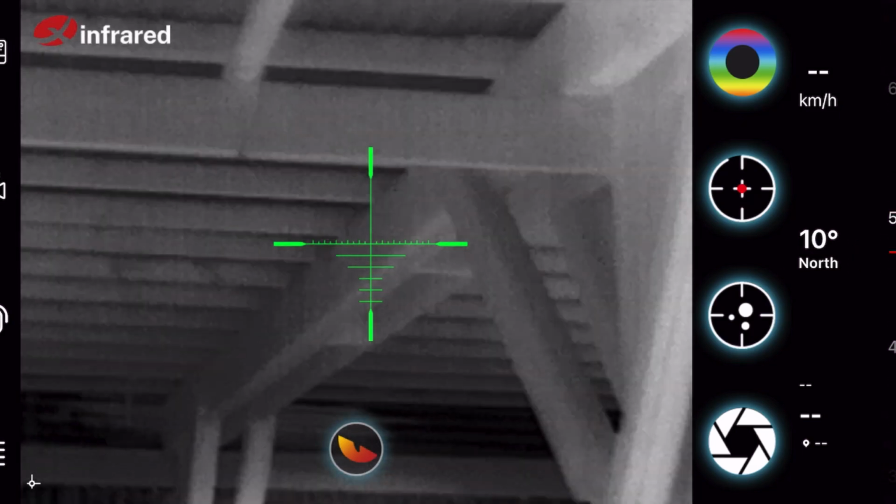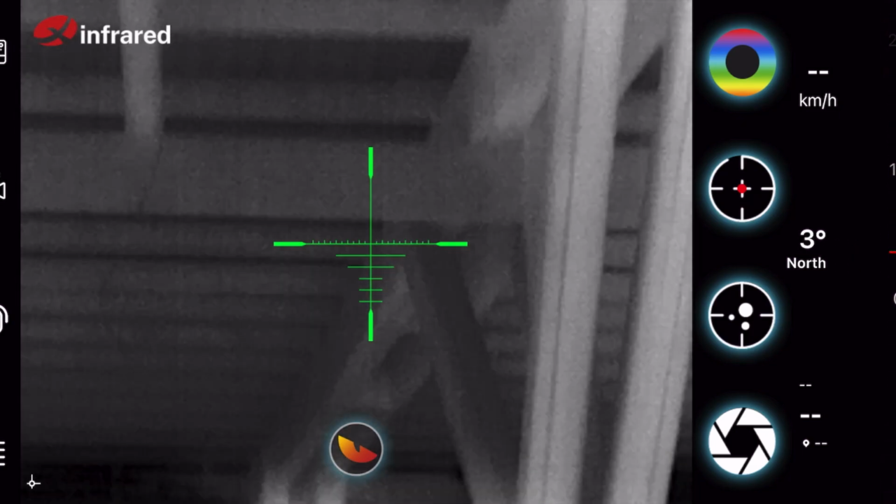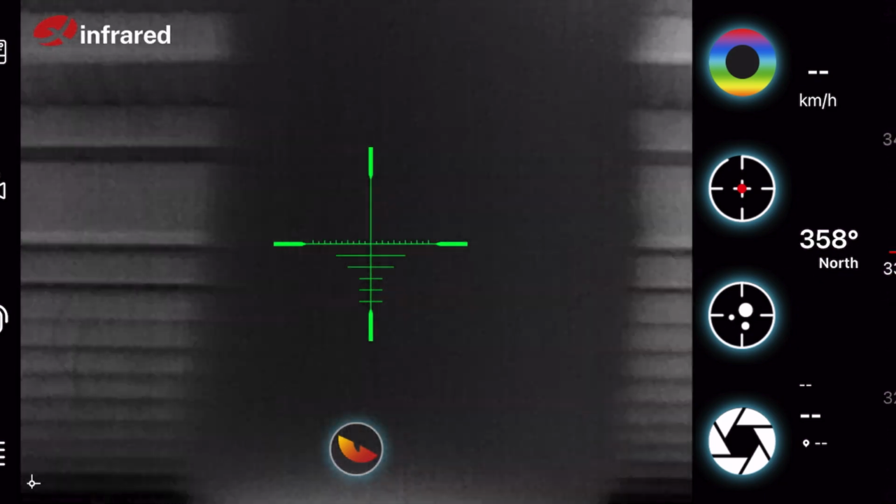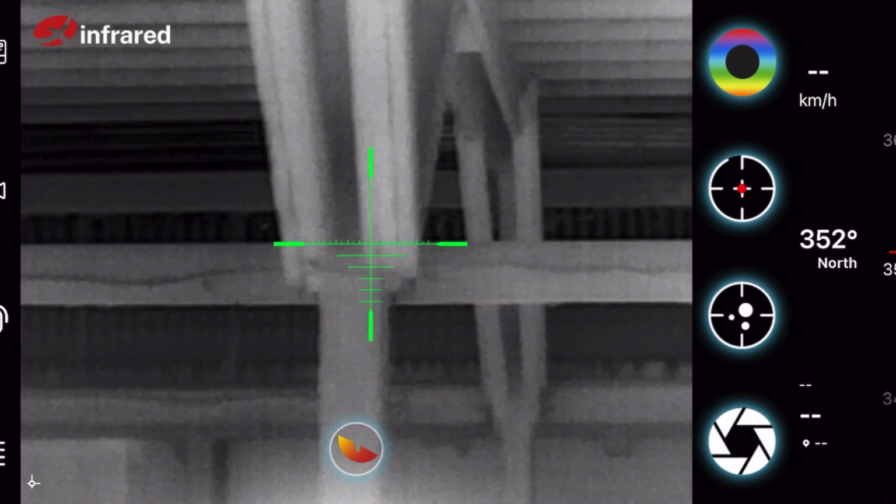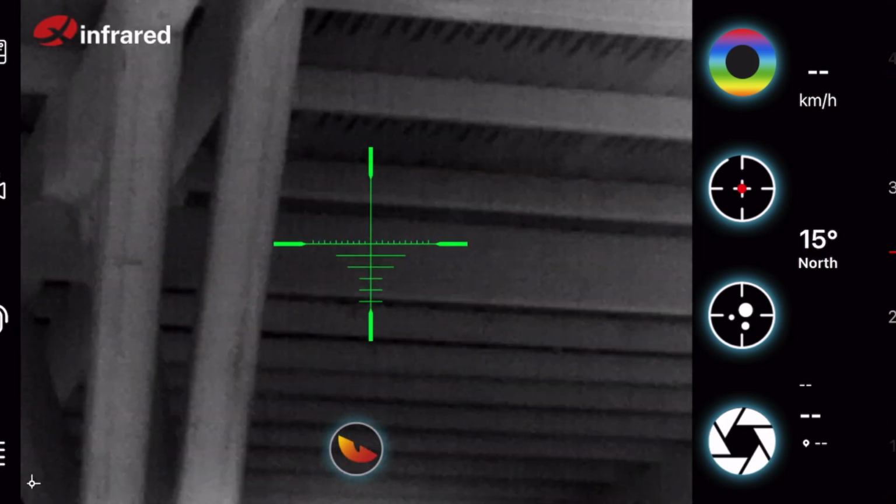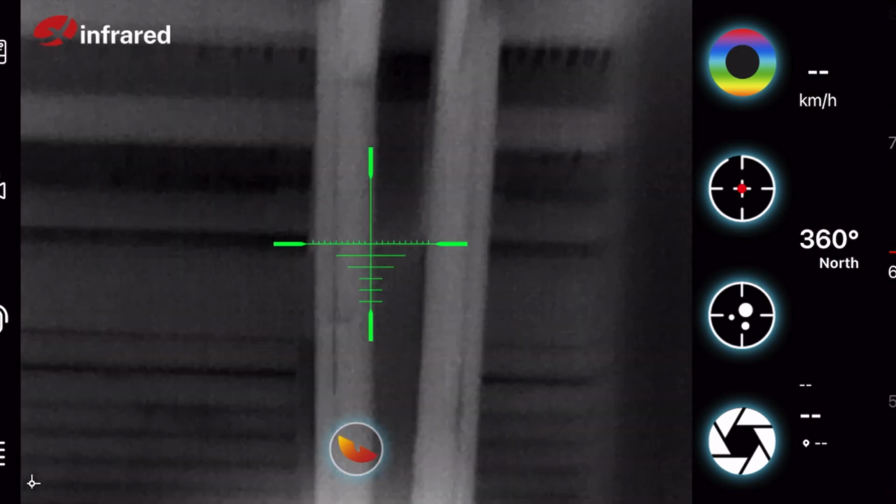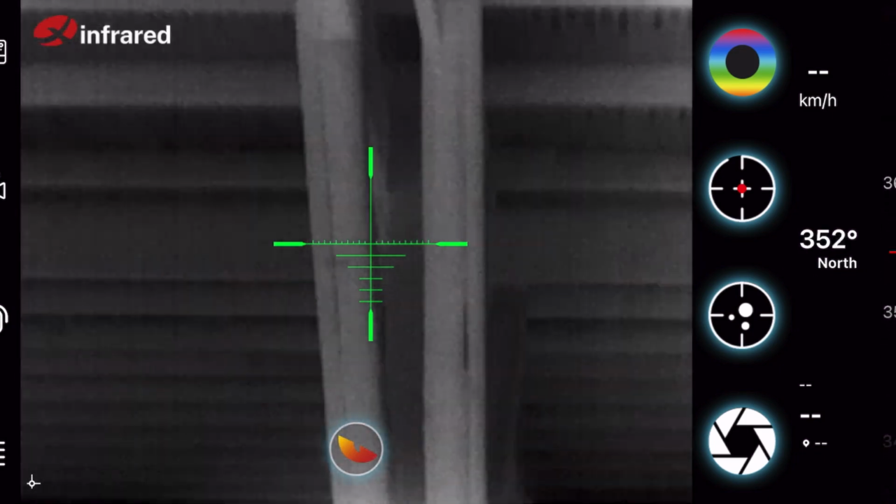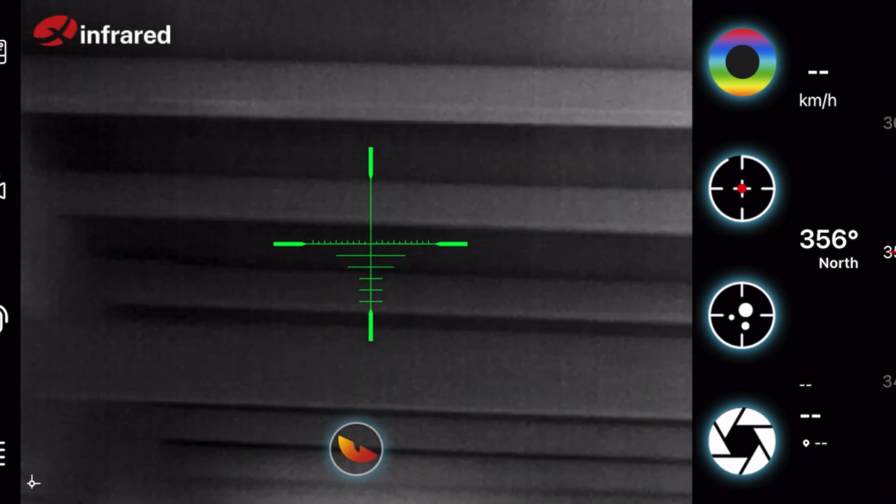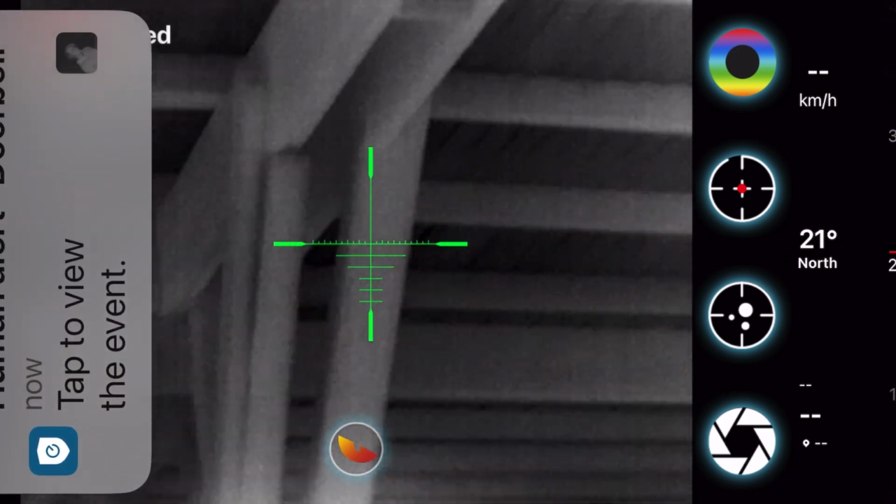That was just a recalibration. But just, I mean, it's not pitch black in this barn. There are lights in there. But the way that this unit is able to capture visual detail was pretty impressive as we worked with it. And remember, you're looking at a $350 thermal.